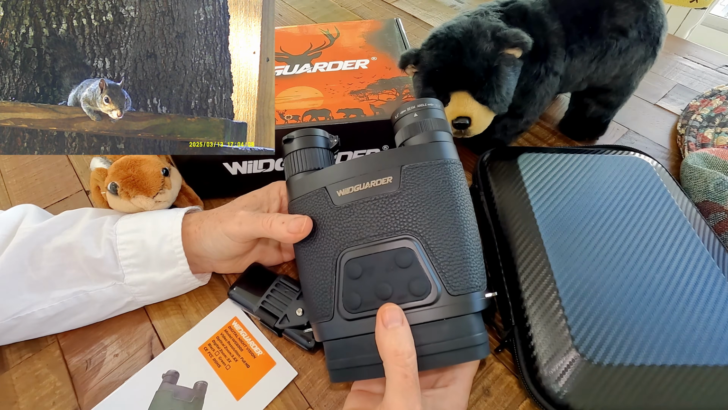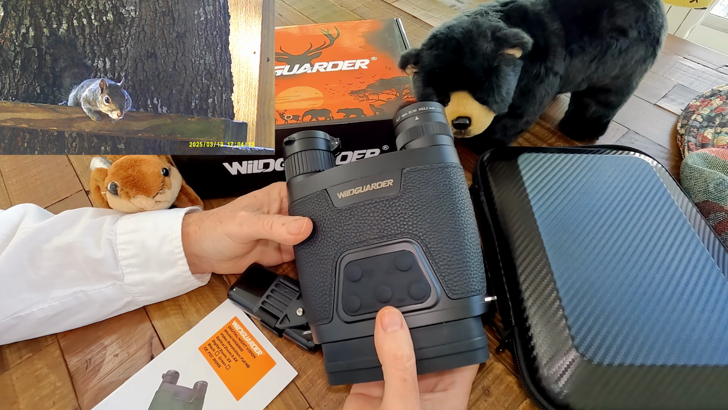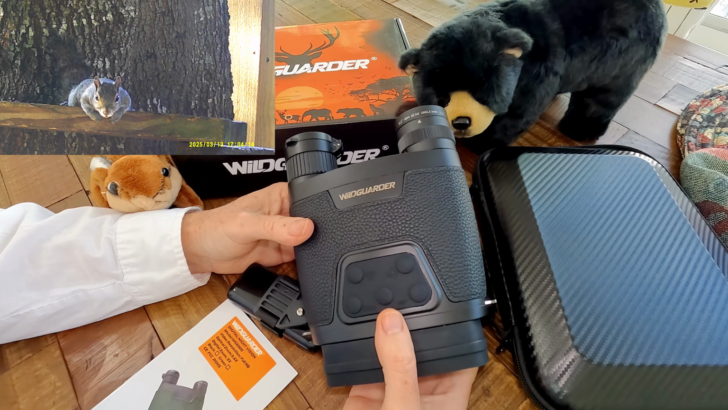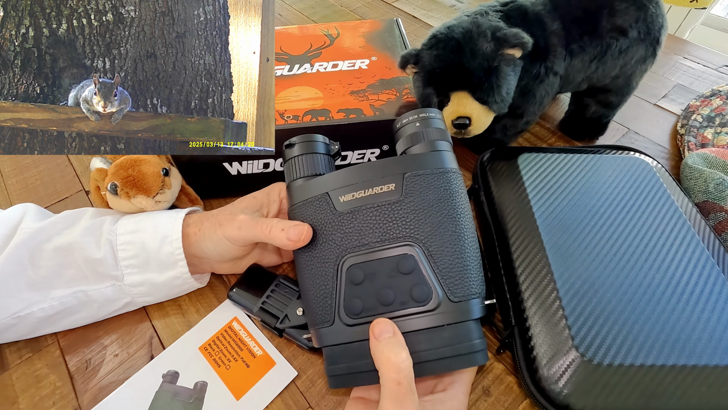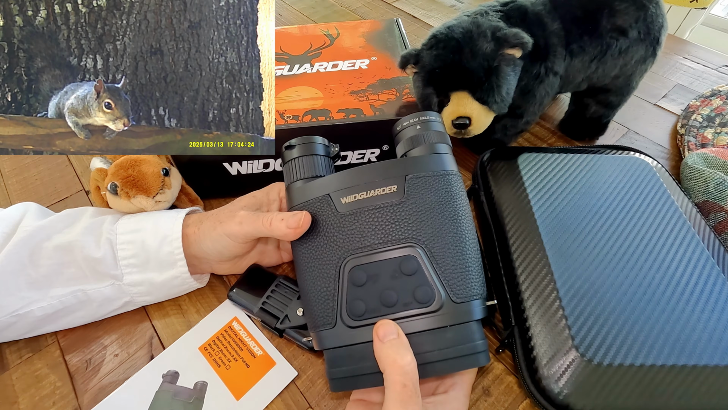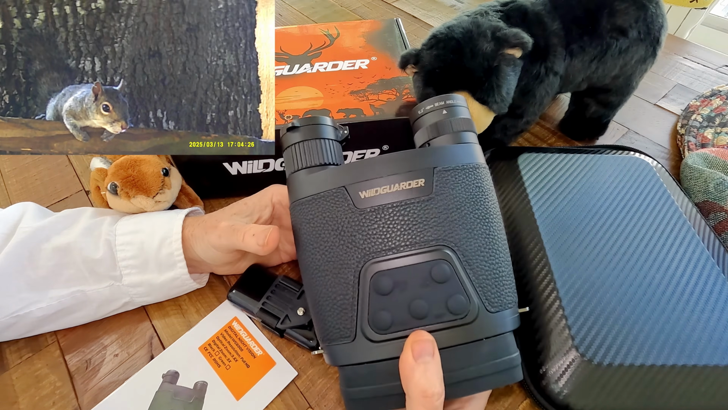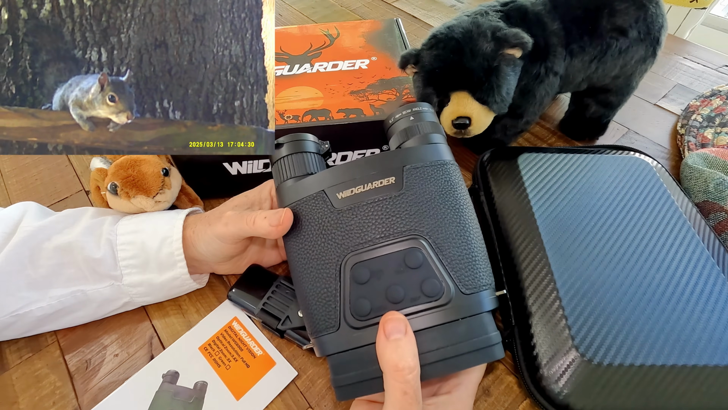I mean, there's a lot of night vision goggles out there. The price range of night vision goggles goes all the way down to like under $100 to up to thousands and thousands of dollars for really the high-end ones. And it's at the low and middle end where there's a lot of marginal systems out there where you'll get results and you'll say, that's kind of grainy. The one thing about the Wildguarder WG6000 is the video really is quite nice at night.